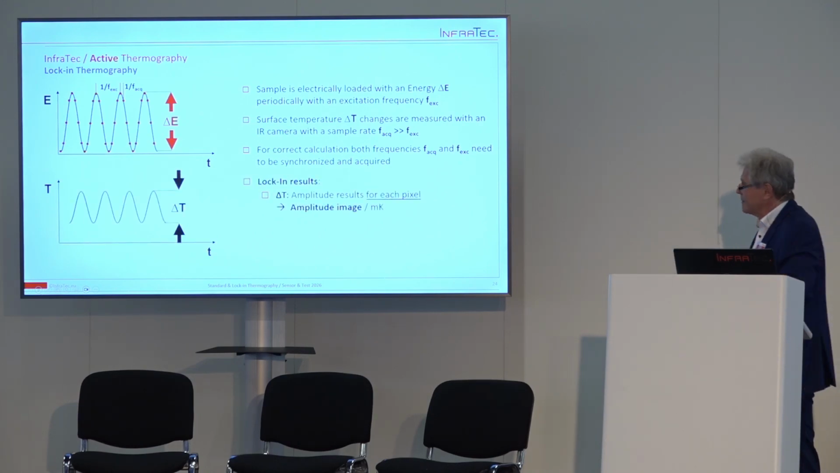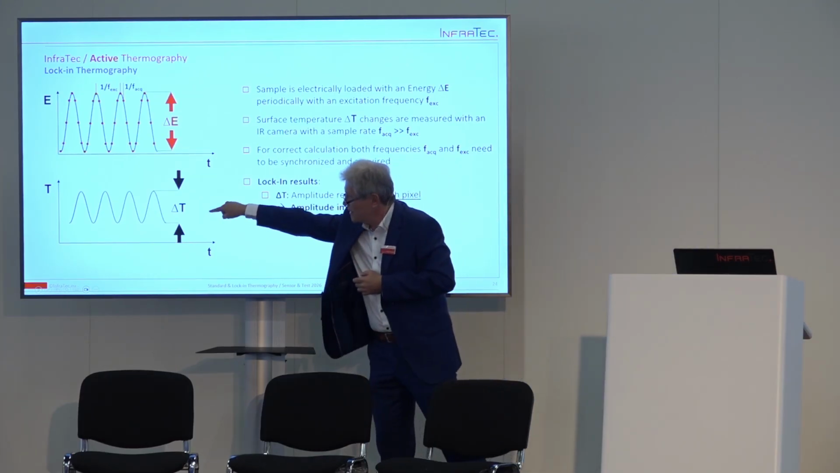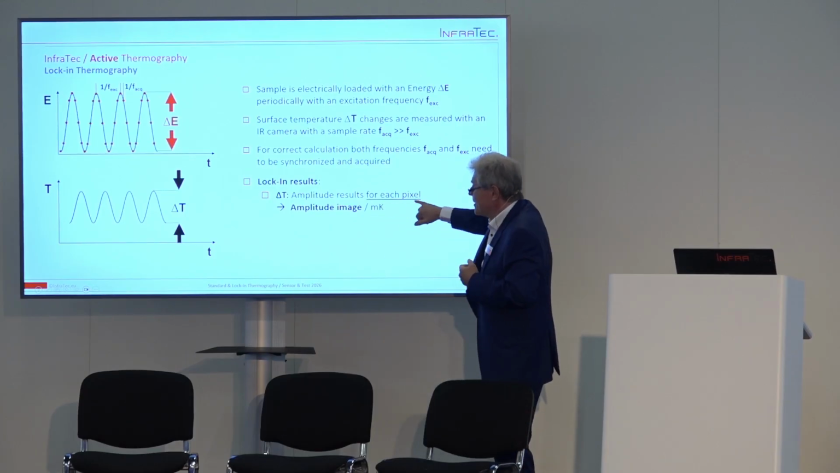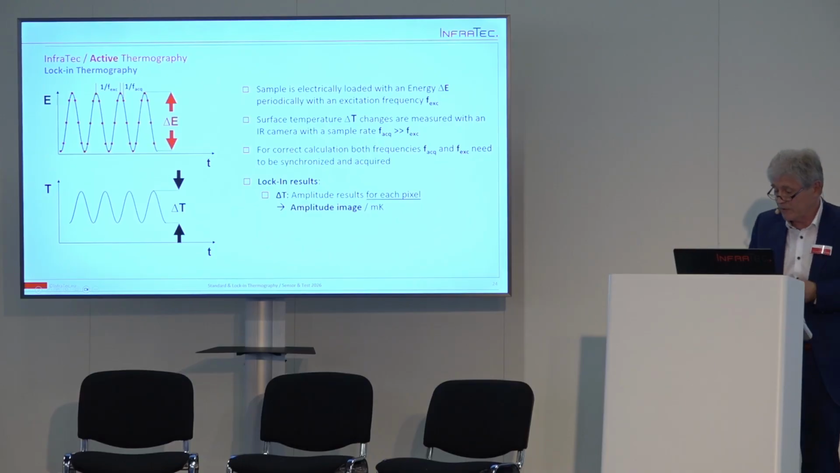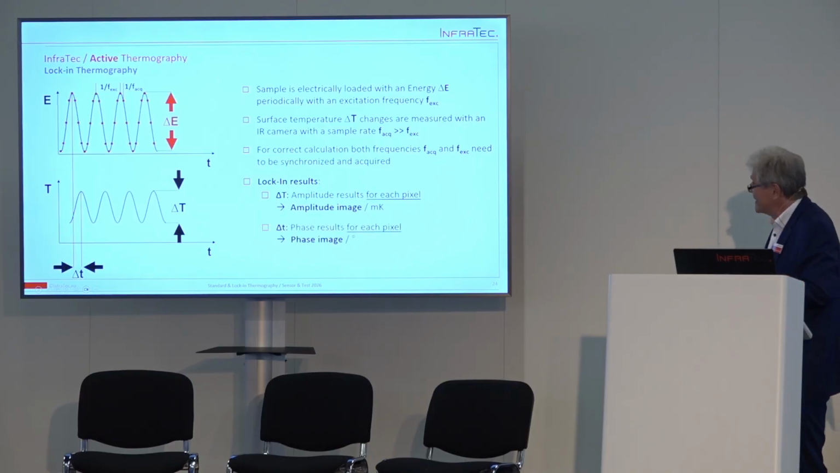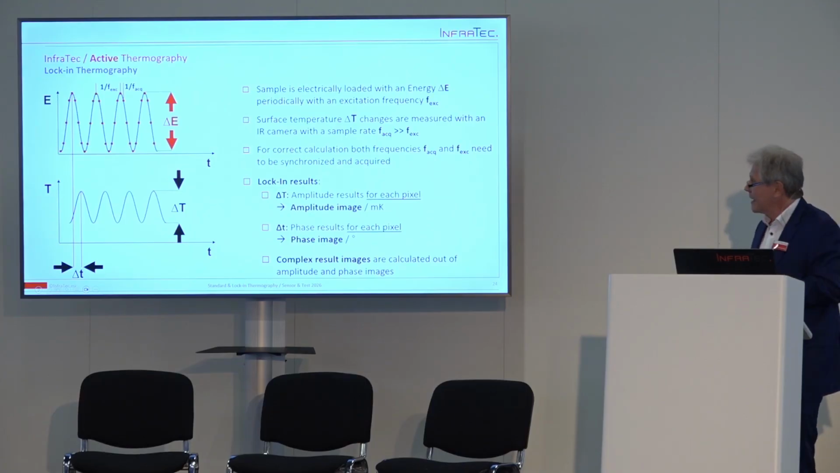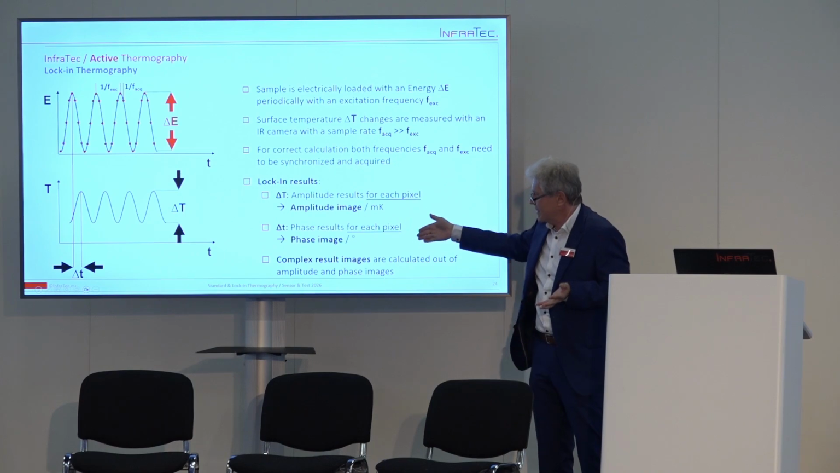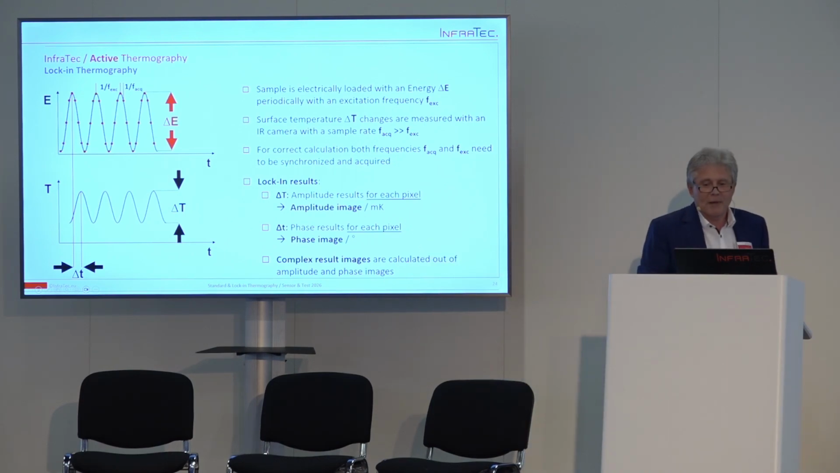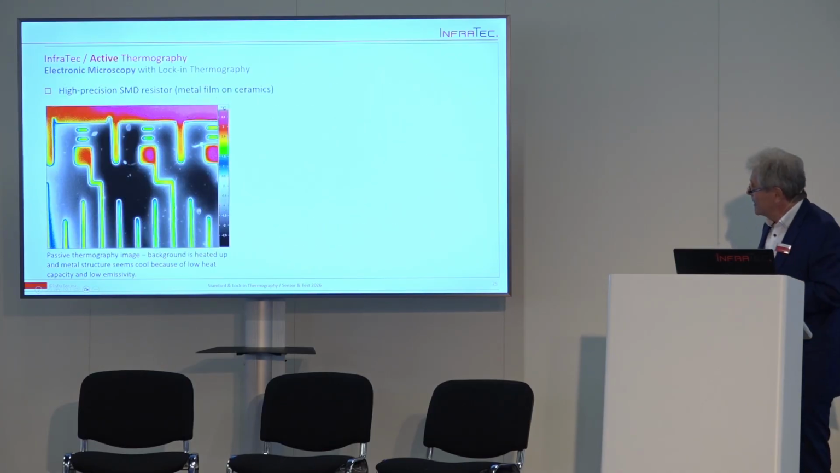So with the lock-in tool, you get a thermal wave that is following periodically, with an amplitude image for each pixel in the range of some millikelvin or down to microkelvin. And you get a phase image for each pixel. This is the phase image. This is due to the time delay of the thermal wave. Okay? And at the end, between amplitude image and phase image, you can create a complex image. This is a pure mathematical process.